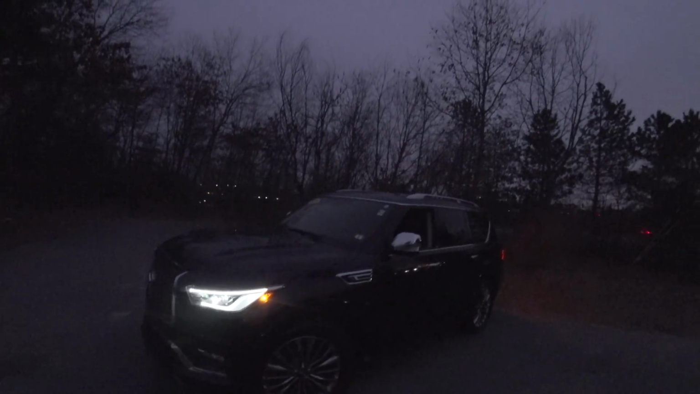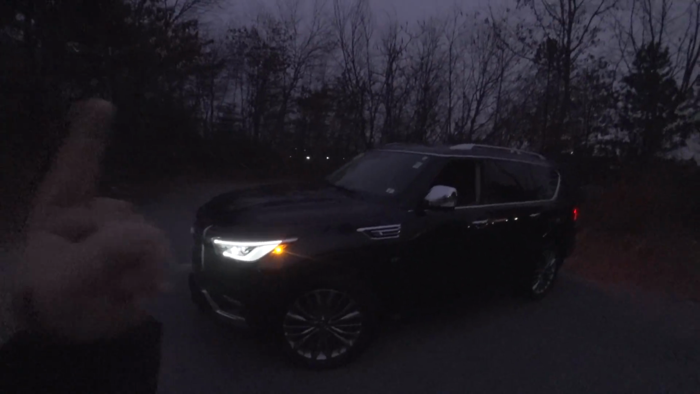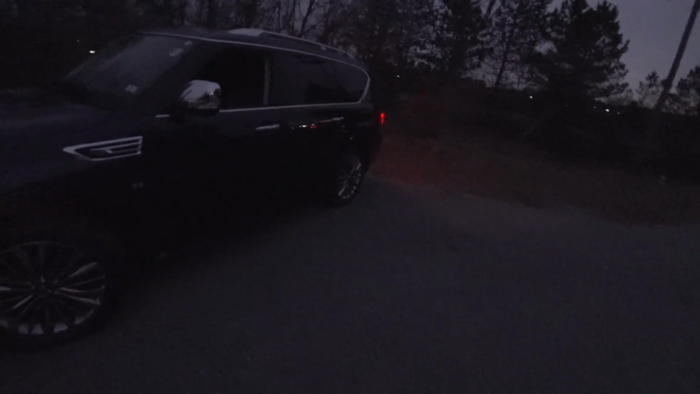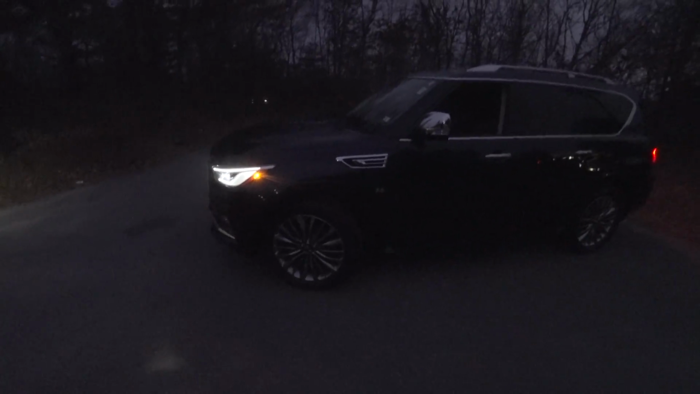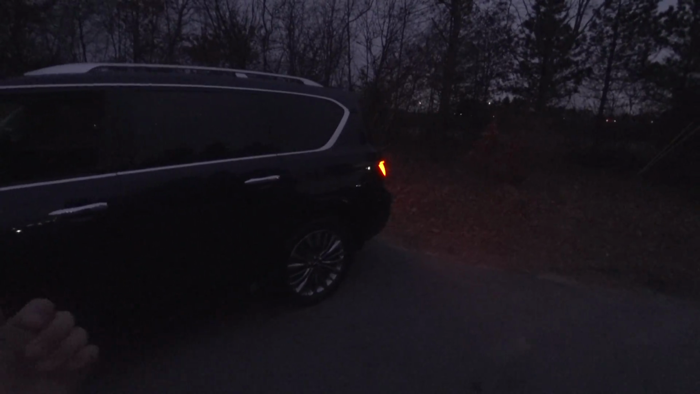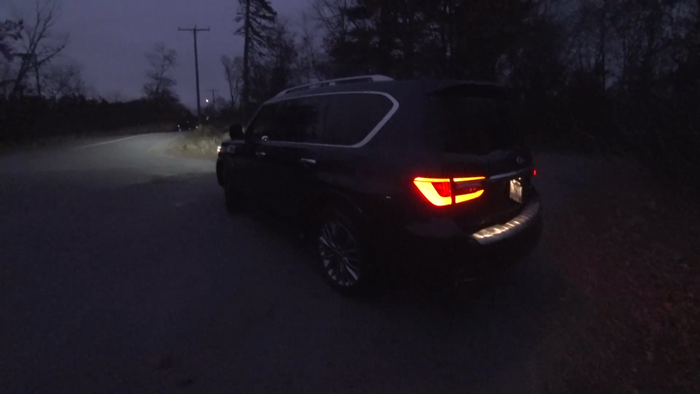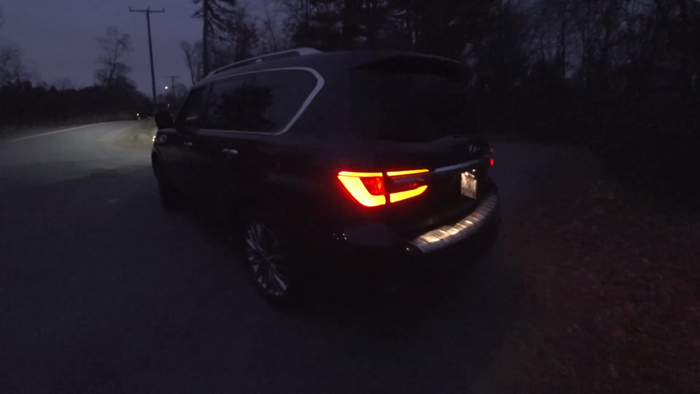Today we have a bit of a different video, a night drive of this 2018 INFINITI QX80 Sensory. So, some people sit there and they're like, oh, you can't see as much at night, you can't do this, can't do that. Well, let's be honest, 50% of the 24-hour day is nighttime, give or take. So your commute to work, from work, it could be at night.